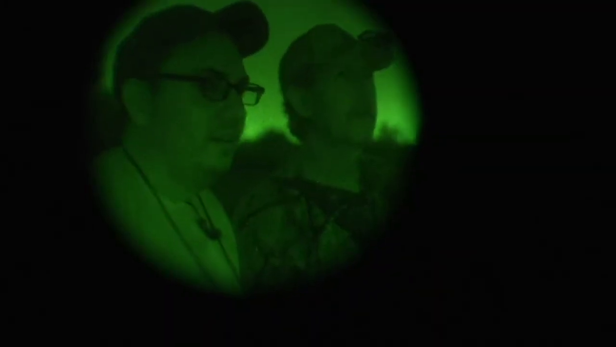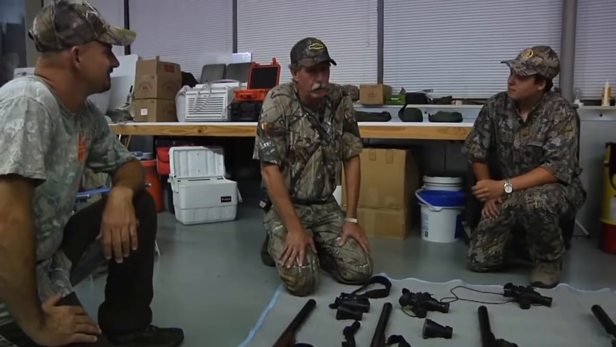So stealth is really key, and consequently, we don't spook the hogs nearly as bad, so sometimes we get second shots immediately. Sometimes we don't, but we often get shots pretty quickly thereafter. Seems it would improve your chances. Sure, it improves it a whole lot. They're a big problem. We kill a lot of them. Gerald and I have been hunting together for a little over 3 years, and between us and the people we've taken out hunting with us, we're a little over 500 hogs.